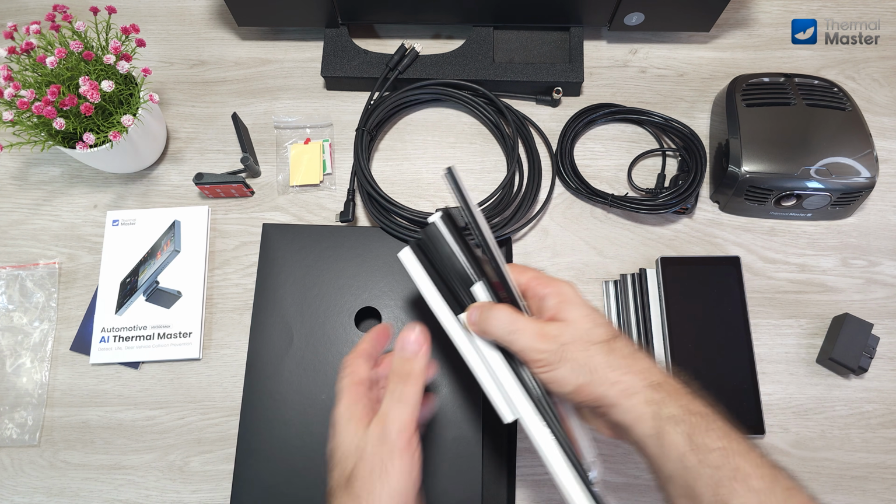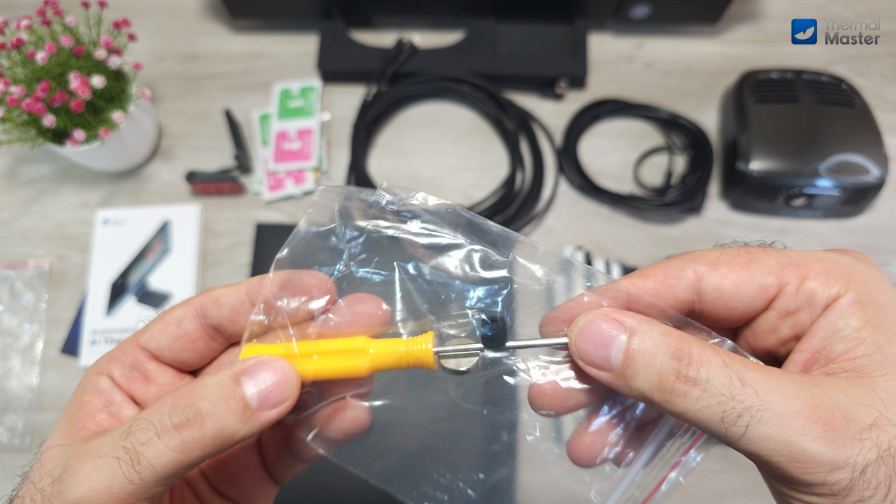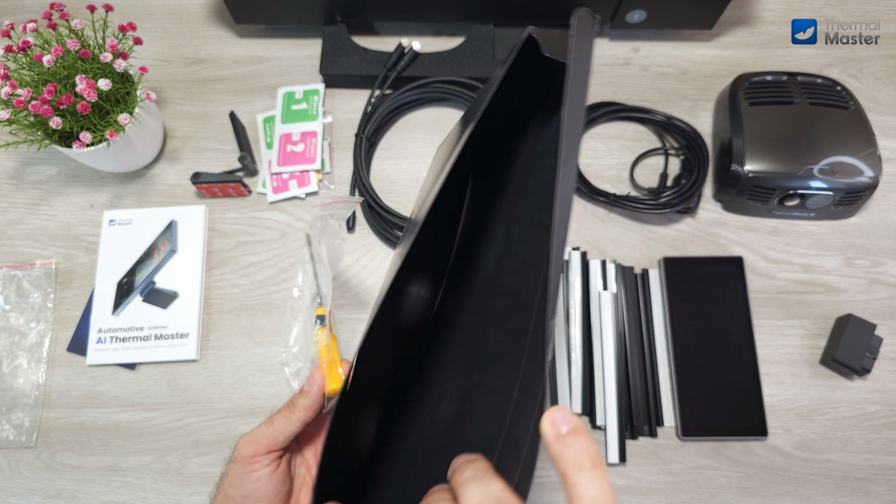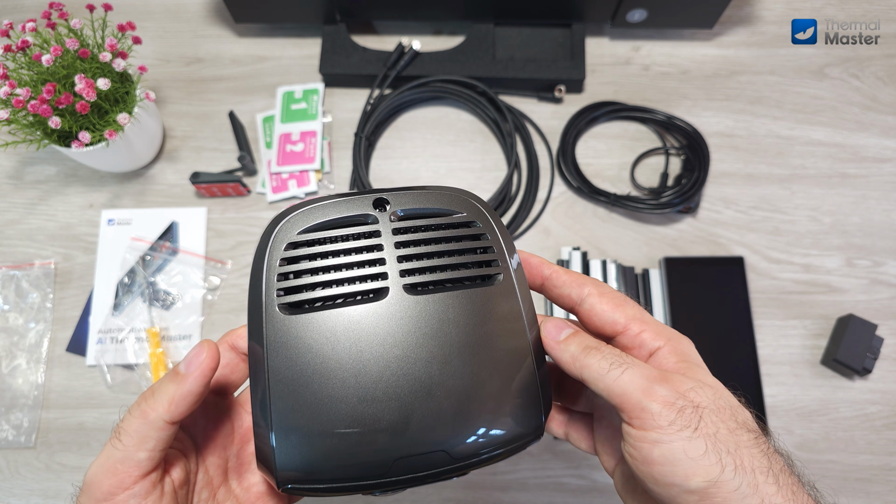And we also have here a bunch of these cable guide channels, some cleaning pads, then a screwdriver for the installation, a screw hole plug for the AI box, and a spare magnet. And that was all the accessories. Now let's take a quick look at the specifications if you are interested in some deeper technical details.